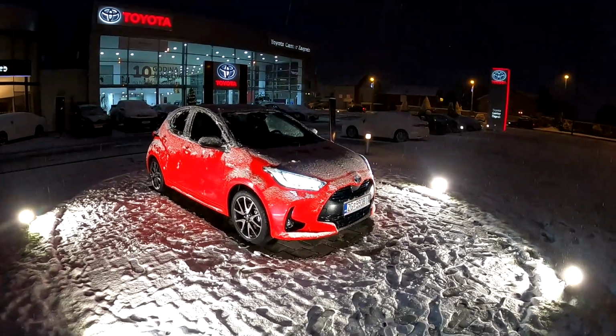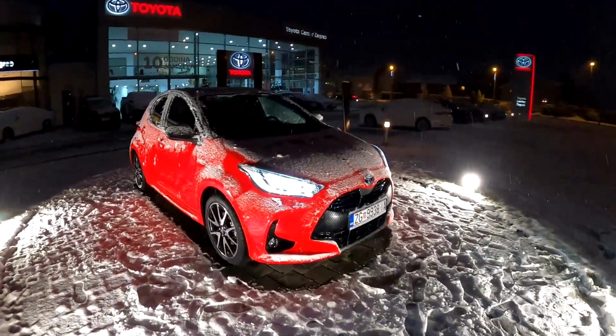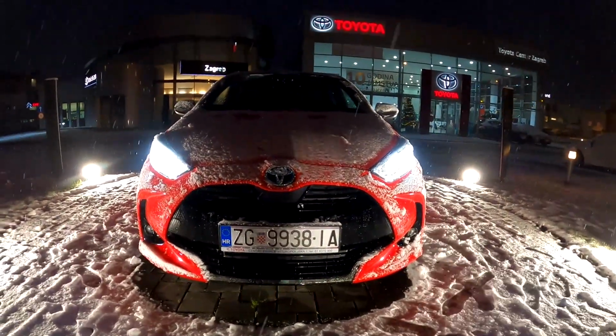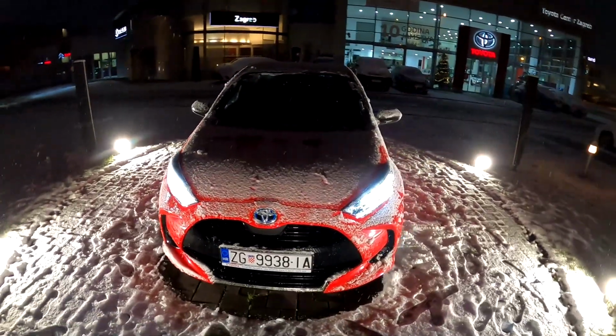Today I'm gonna take you on a night point of view drive with the new Yaris. And as you can see, tonight we have a special guest, Snow. And yeah, we're gonna take it easy. I'm gonna show you all the details of this car. This is actually the special Premier Edition, which you can order online here in Croatia.